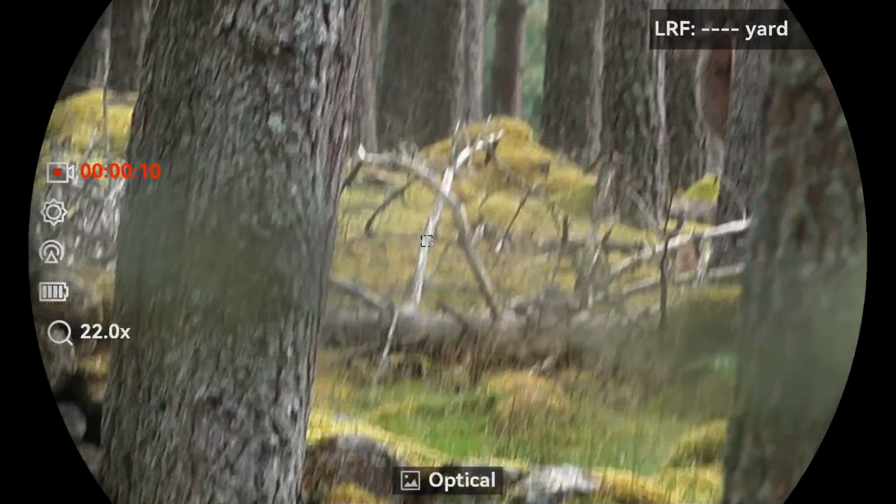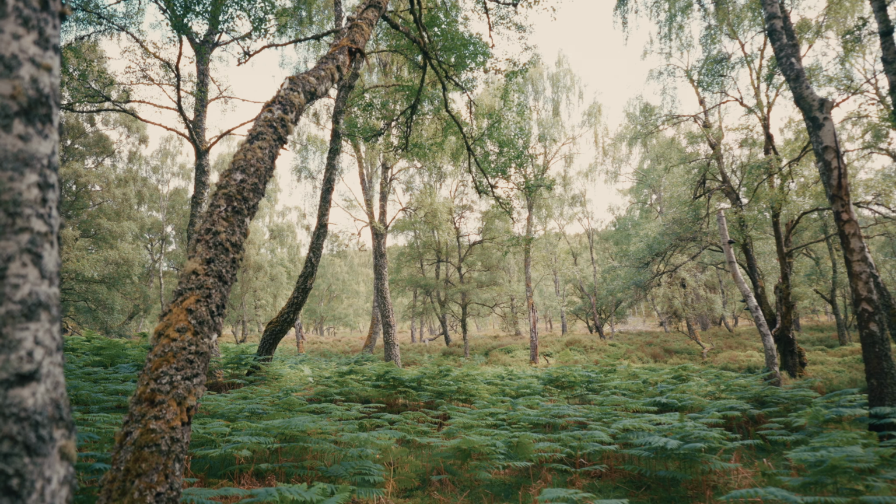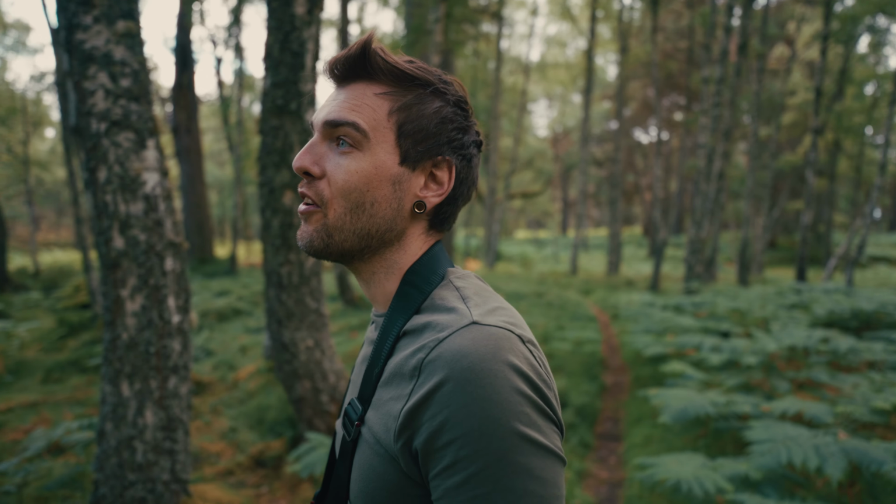Okay. So we just saw a tree creeper right here, and we managed to spot it with the thermal imaging binoculars. That was pretty cool, wasn't it? Pretty cool. And it's just interesting to see it differently, because I noticed this behavior a lot more.